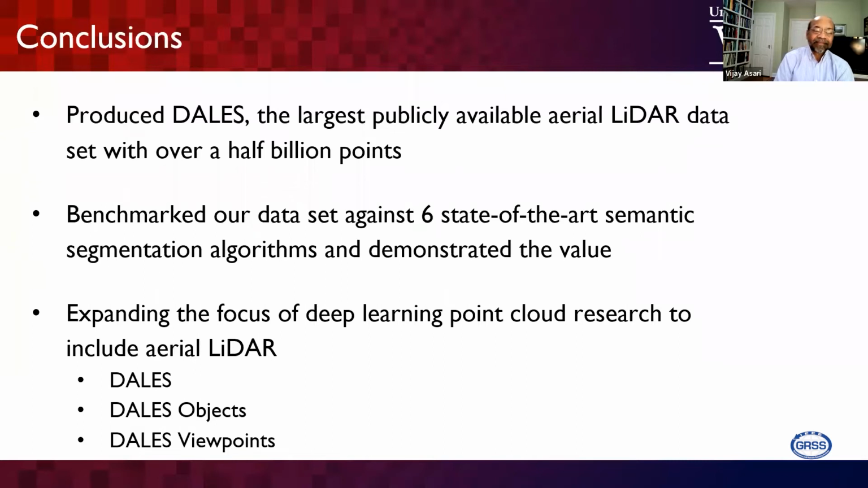Plus, the most important thing we consider is that with the Dales Objects and Dales Viewpoint data, our community will be able to develop algorithms to fill up the gaps we are missing due to the flying directions and locations, and the missing points should also be captured appropriately and accurately. So that's all my talk, and the data is available at this particular site.